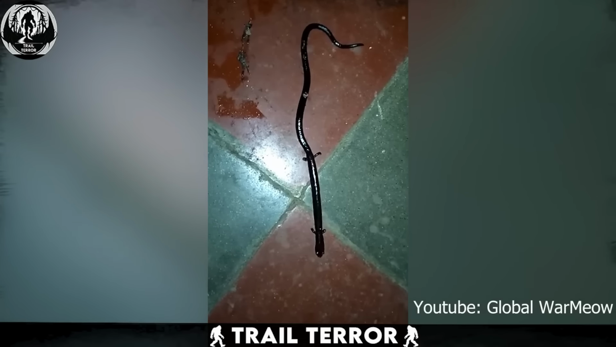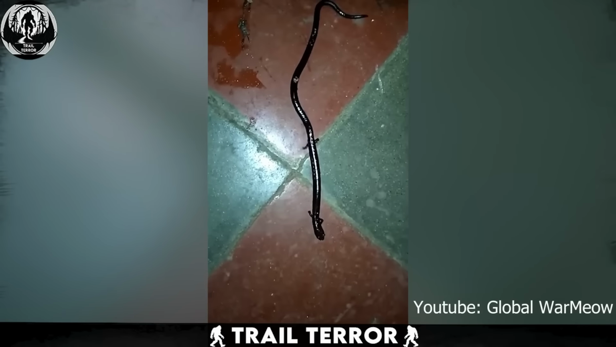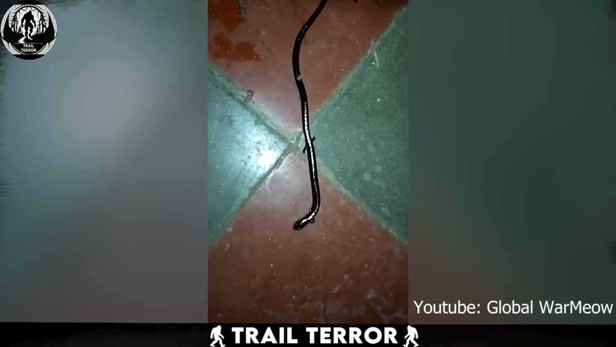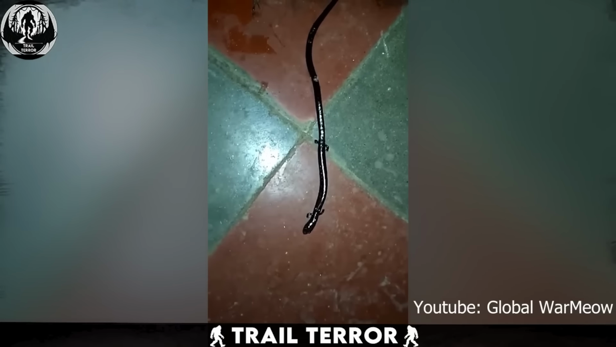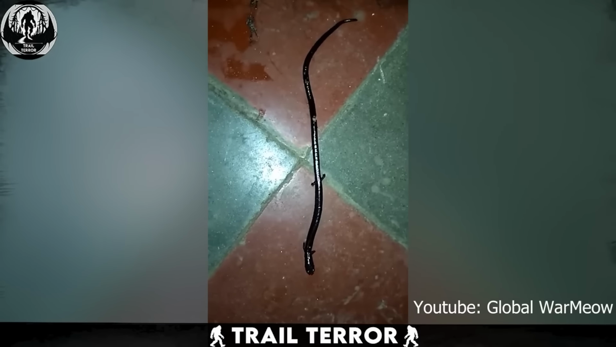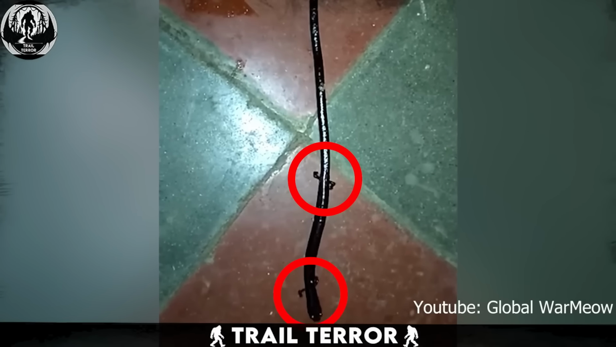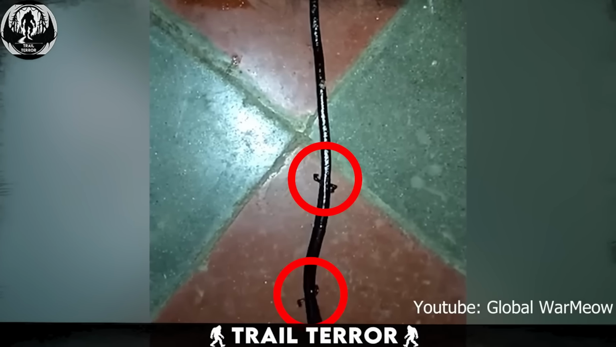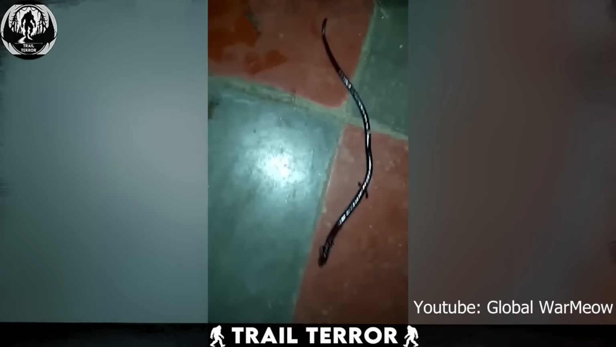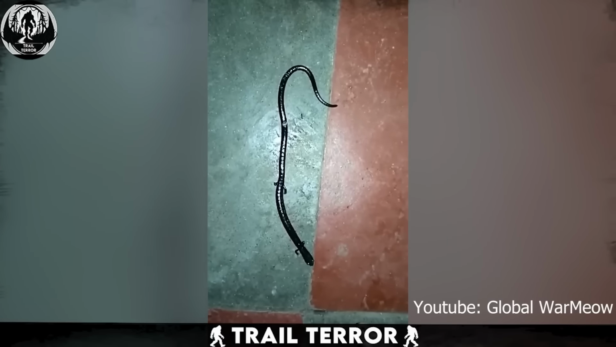The video shows a homeowner's terrifying encounter with a creature that defies everything we know about snakes. In the video, we see a long, black serpent slithering on the ground. So far, so creepy. But here's the twist that'll make your skin crawl. This snake has 4 legs. That's right. It's not just slithering, it's crawling like some kind of nightmarish lizard-snake hybrid. The homeowner seems equally shocked and awestruck, even reaching out to touch this bizarre reptile.